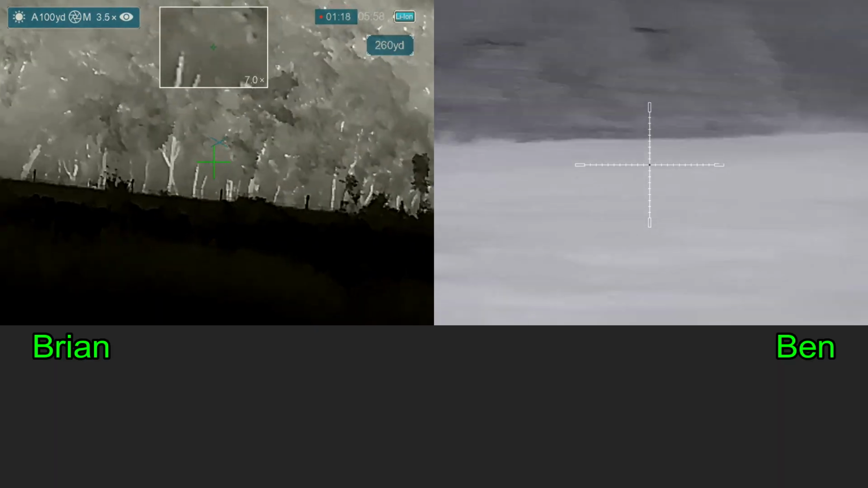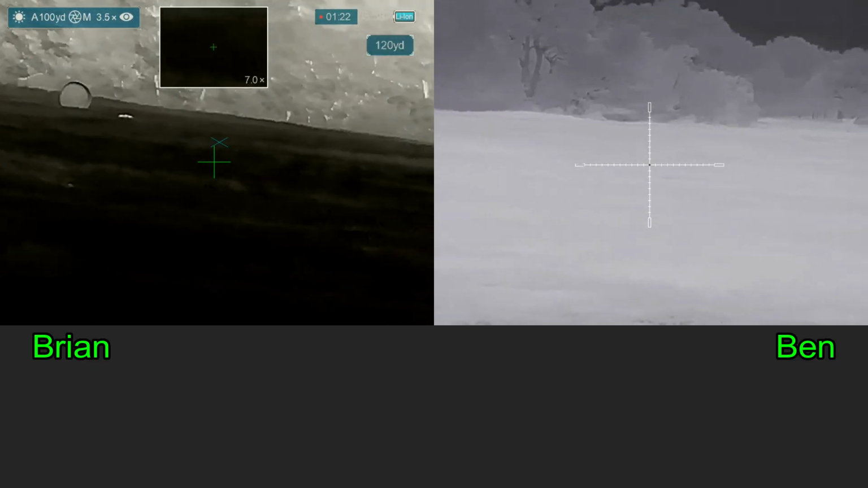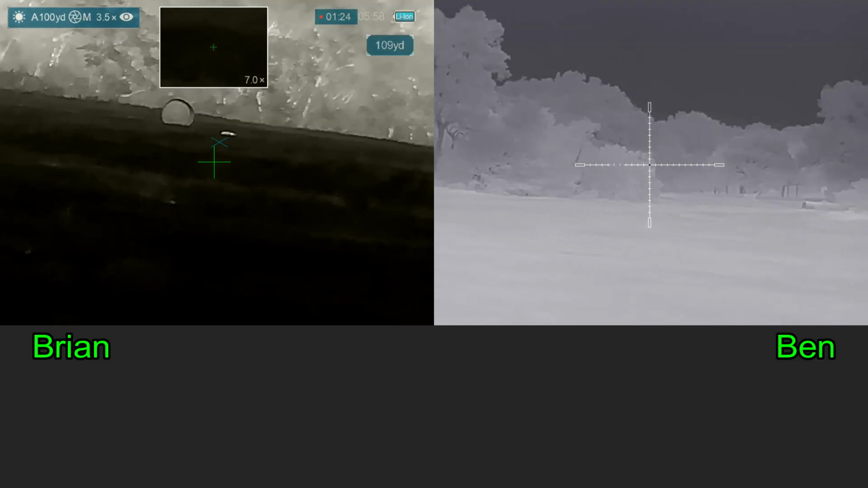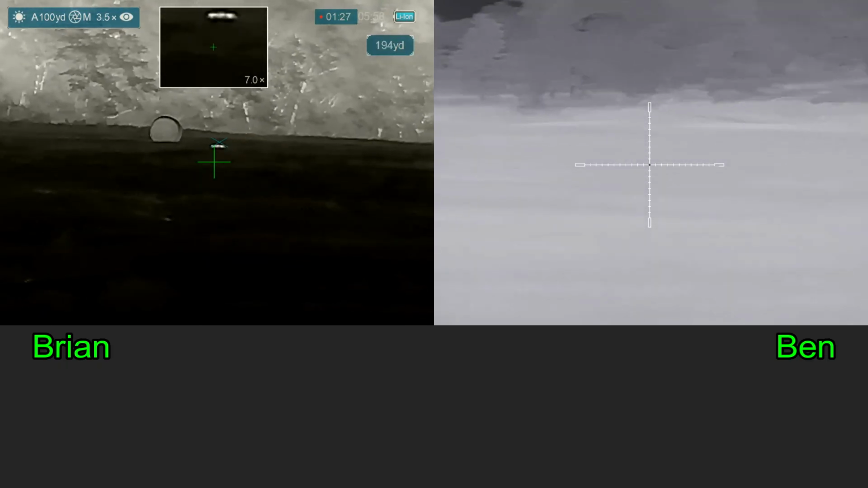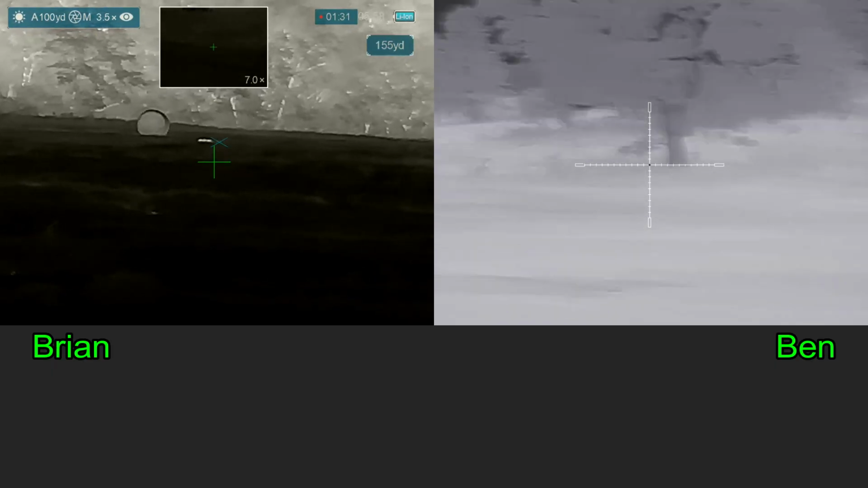And the sounder on the hill is gone, and I don't know where they've gone. They didn't run out into the open where we had hoped. Right or left? To the right. So it doesn't look like my operational theory worked out. They didn't run back to where we expected them, and we think we're done.